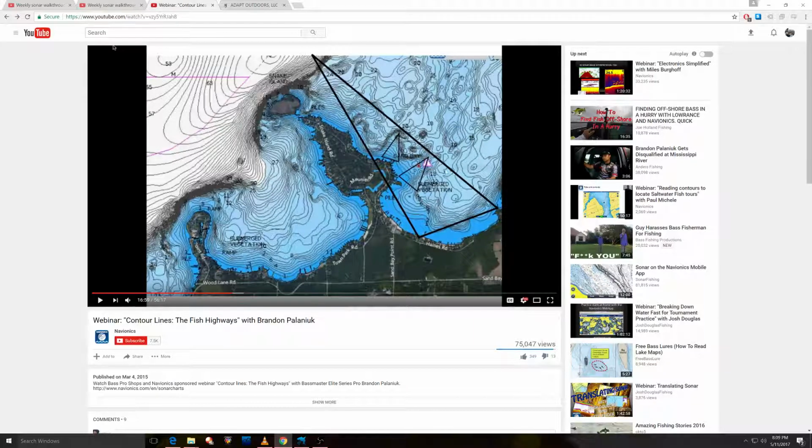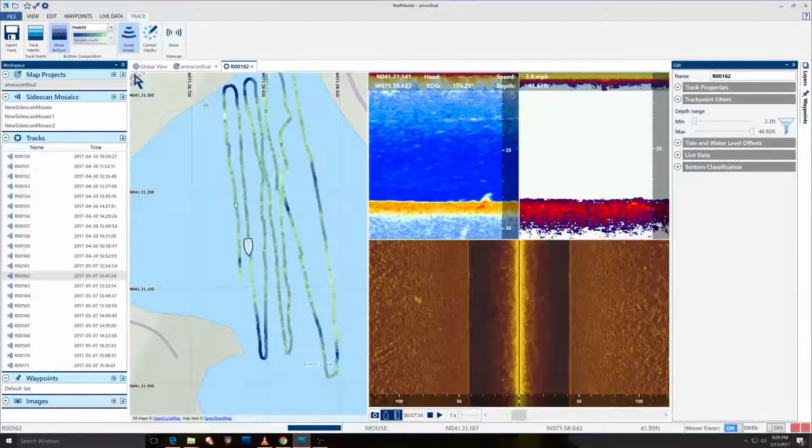I'm primarily a largemouth fisherman, so he throws out some info that wouldn't necessarily be good for a largemouth guy, but that's fine. It's worth a watch, and for you guys that are starting to make your contour maps, it'll definitely help you out.